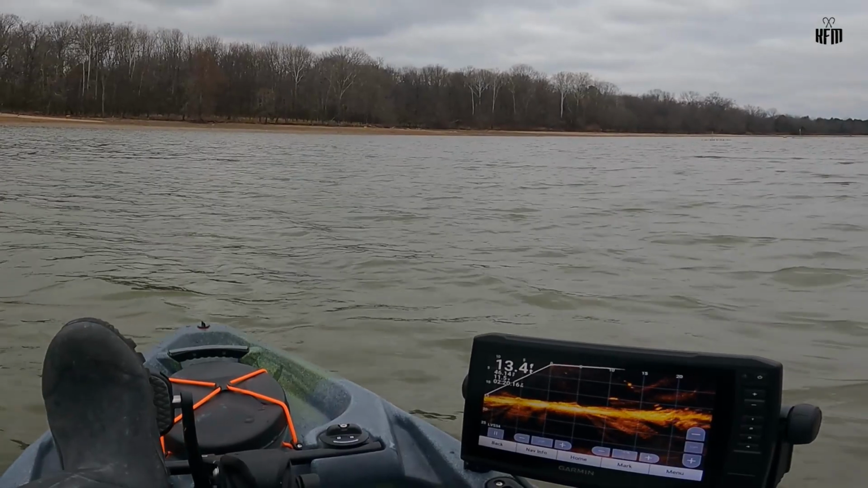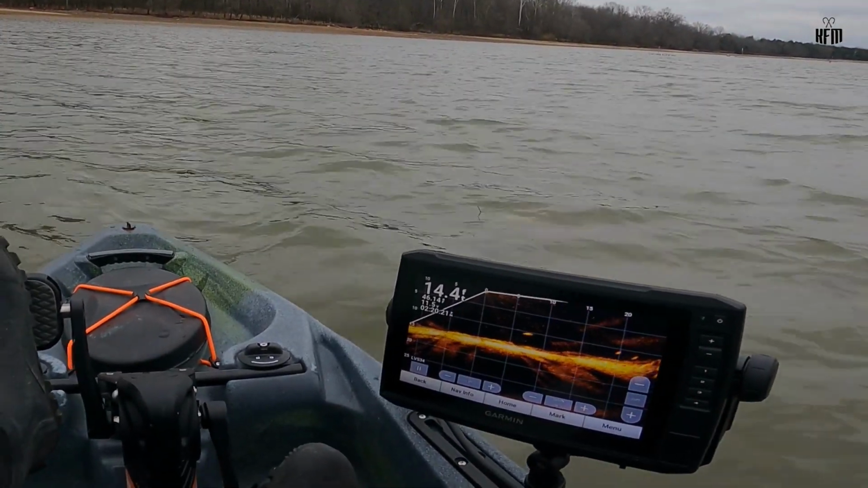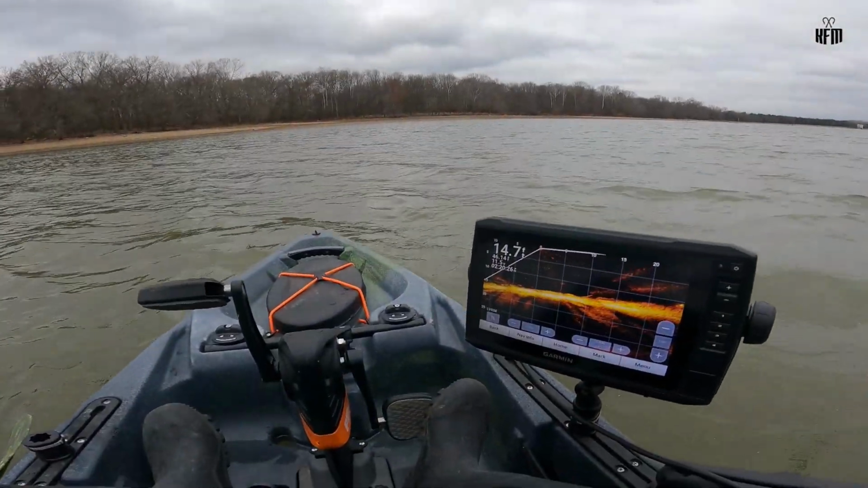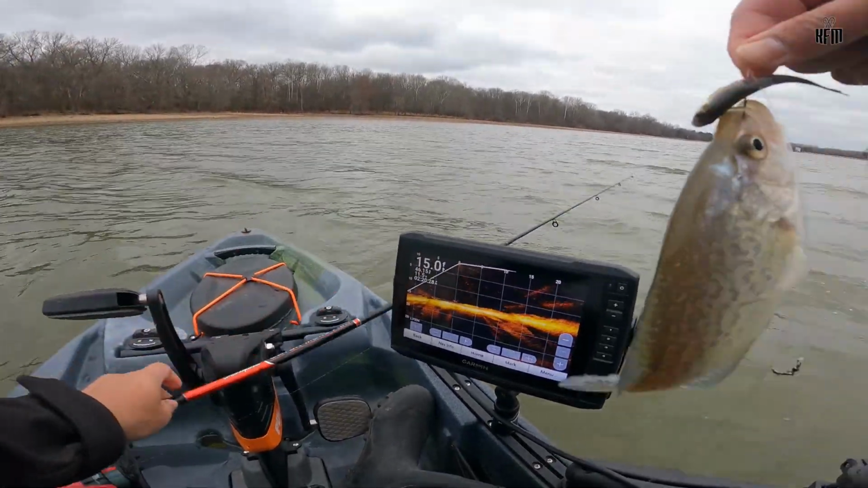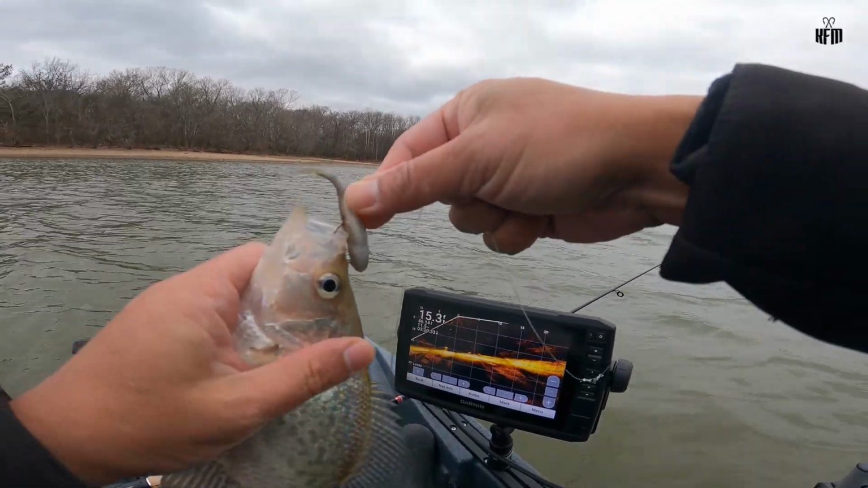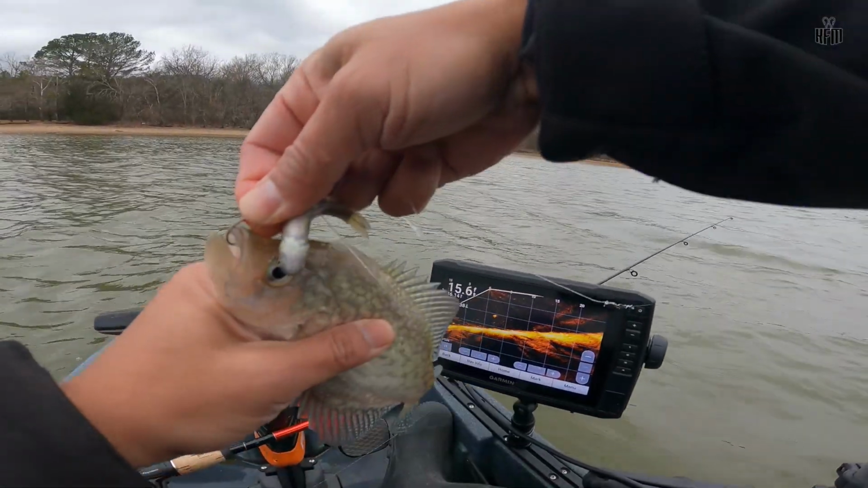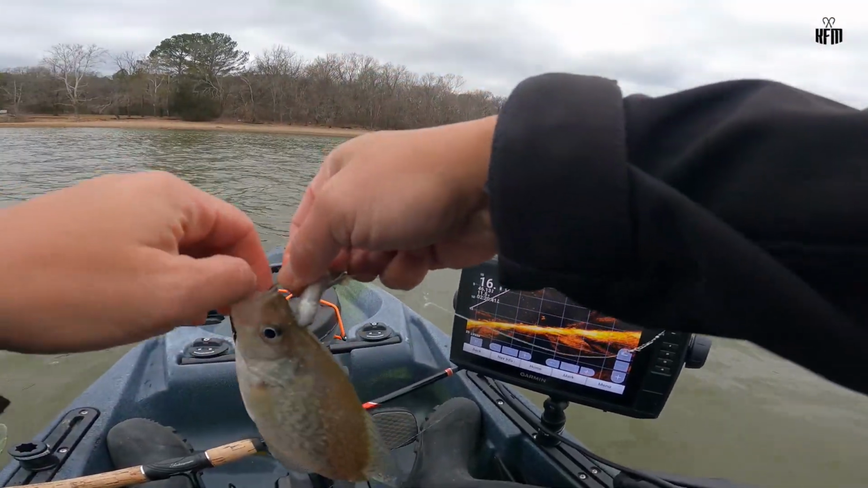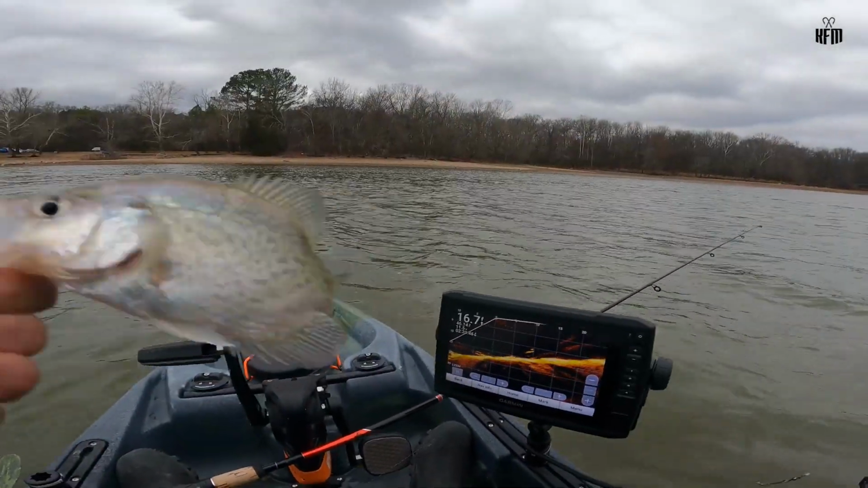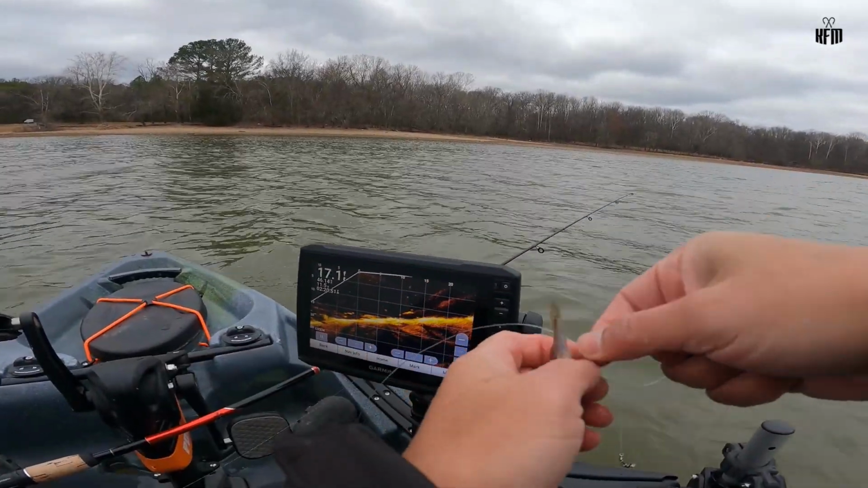There! Finally a fish, folks. Got that on camera, hopefully. Finally a fish. Finally a crappie. Oh, got that on camera. I hope the camera is rolling right at the time. Same spot. Small crappie. There you go. Finally we got it on film, I hope. That was tough.